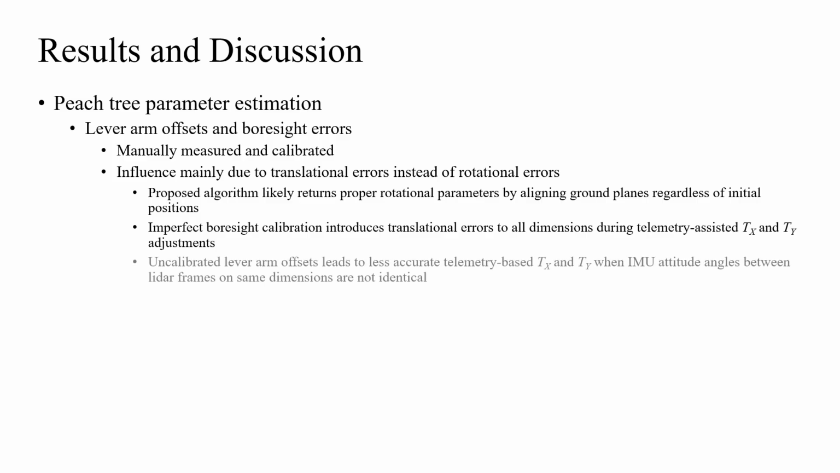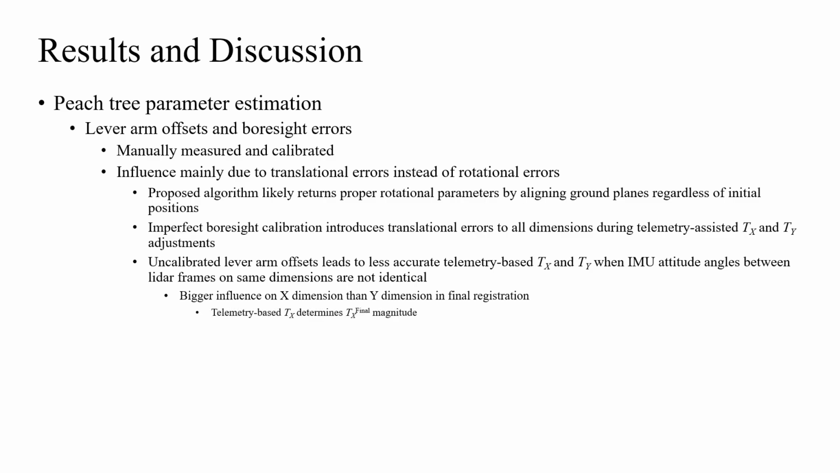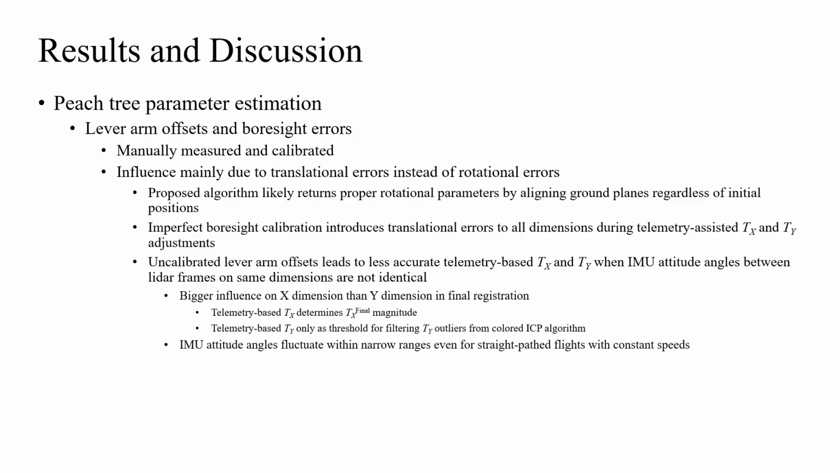On the other hand, uncalibrated lever arm offsets will lead to less accurate telemetry-based TX and TY calculations when IMU attitude angles between a pair of LiDAR frames on the same dimensions are not identical. However, a bigger influence will occur for the X dimension than the Y dimension in the final registration, since telemetry-based TX determines the magnitude of TX final, while telemetry-based TY is only utilized as a threshold for filtering out TY outliers from the ICP algorithm. For straight-pathed UAV flights with constant speeds, ideally, IMU attitude angles of LiDAR frames should remain constant, yet in reality they fluctuate within narrow ranges.